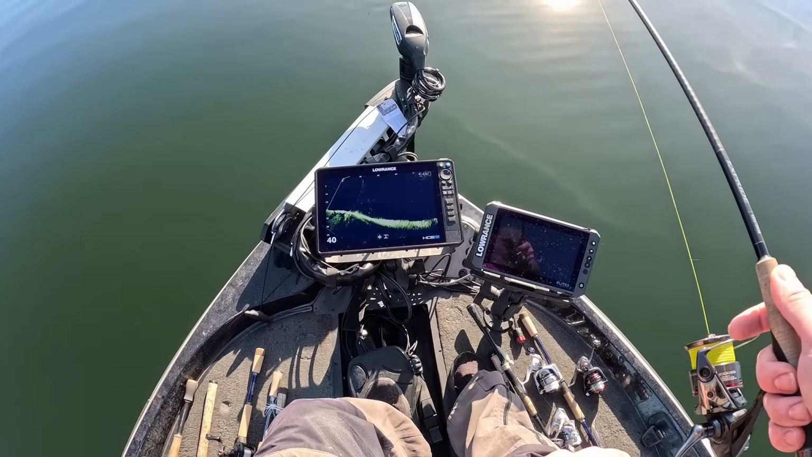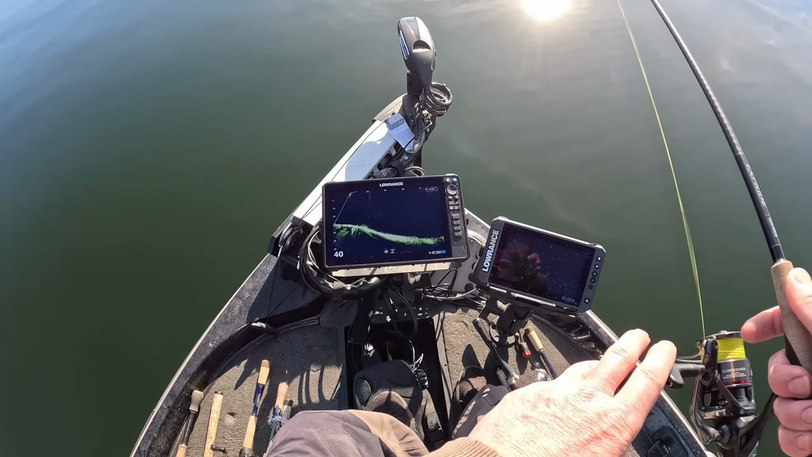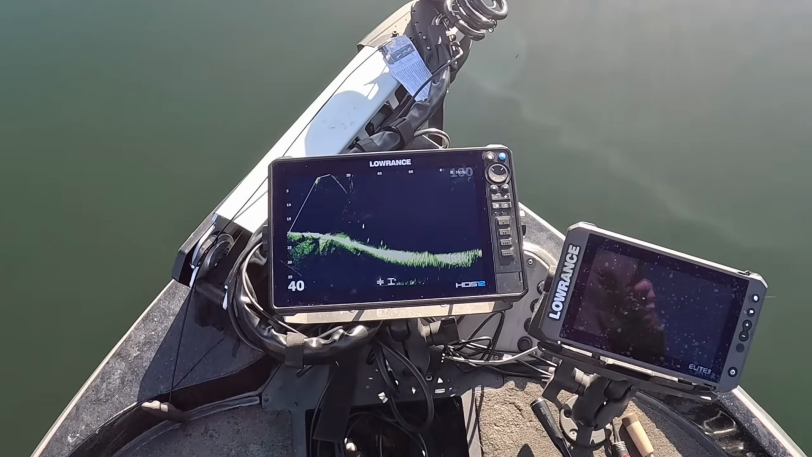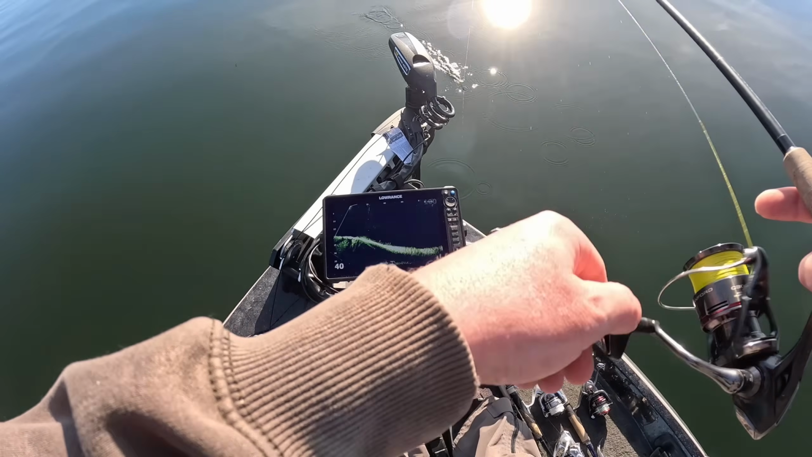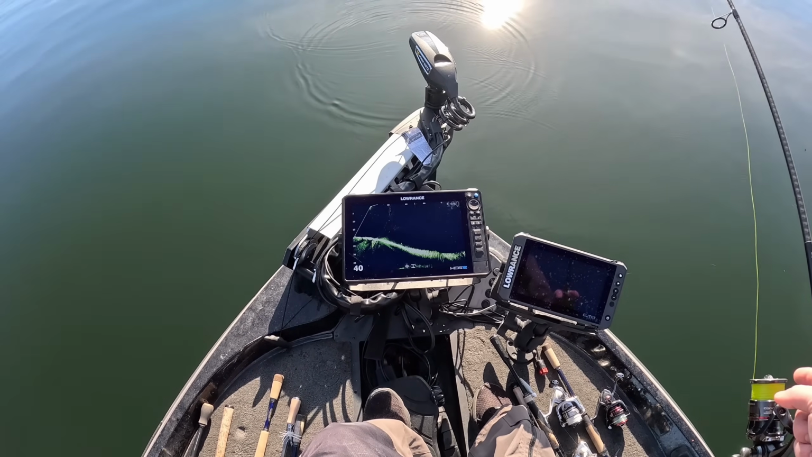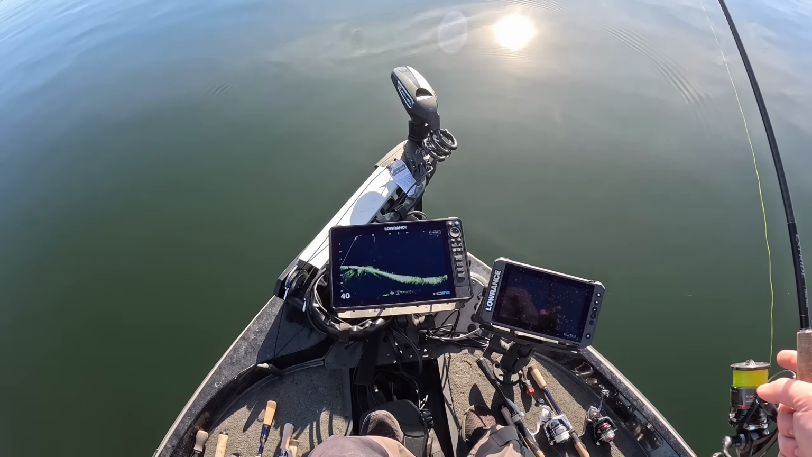He's already burned the energy to come after it, so he might commit. That one there's not wanting to do it. Come on. But see, there's a 4 or 5 fish school that was completely invisible until we got up on them and pulled our bait across them. And that's just how you do it in the wintertime.